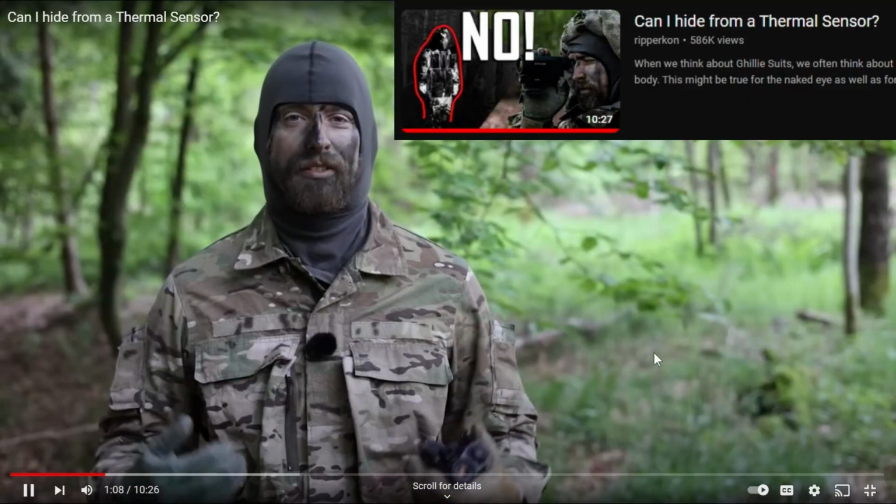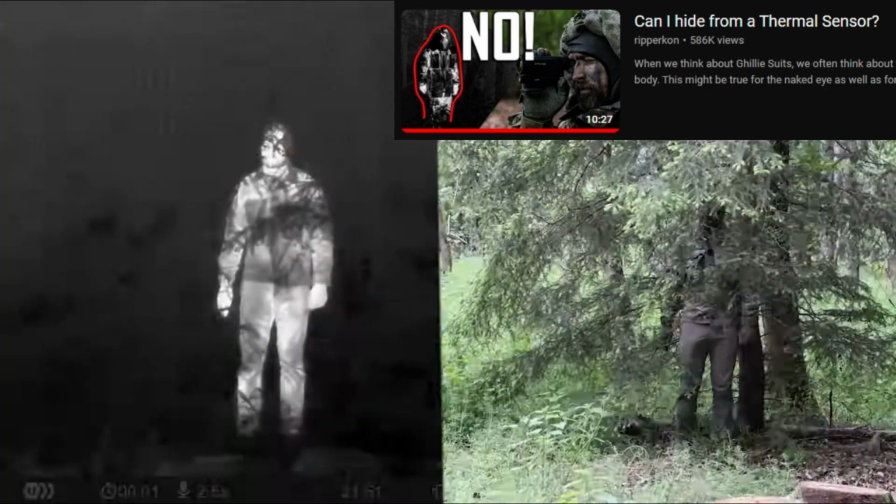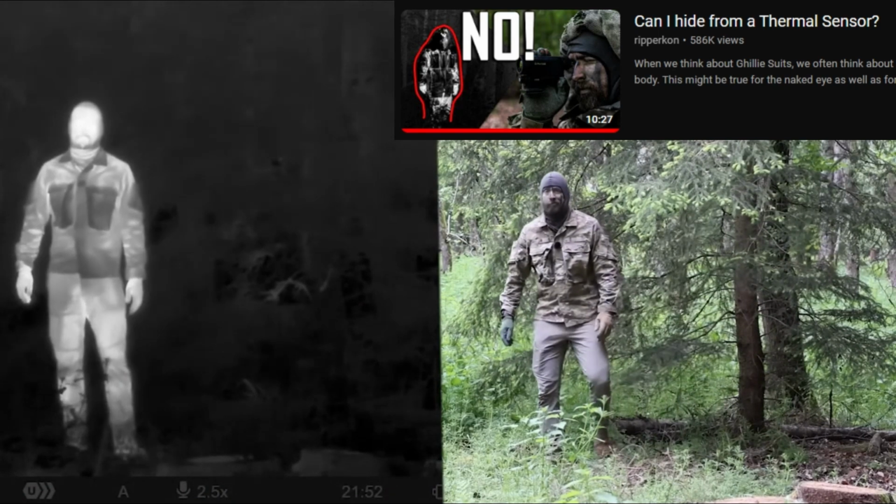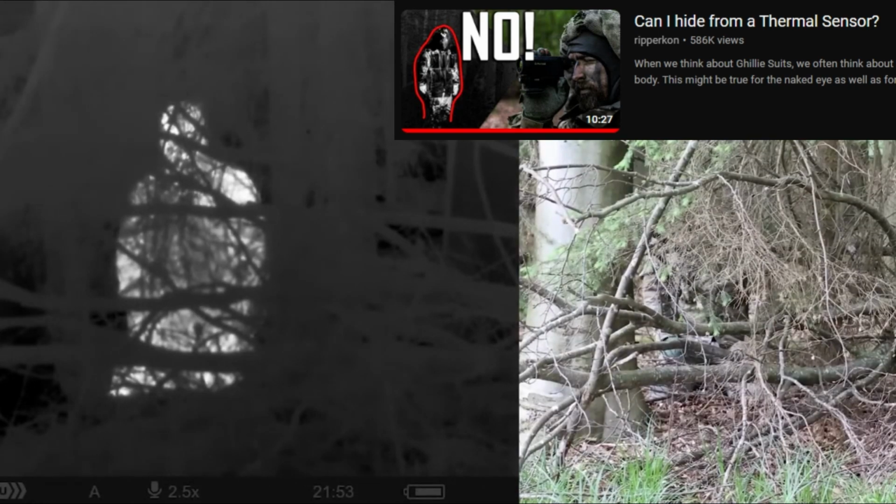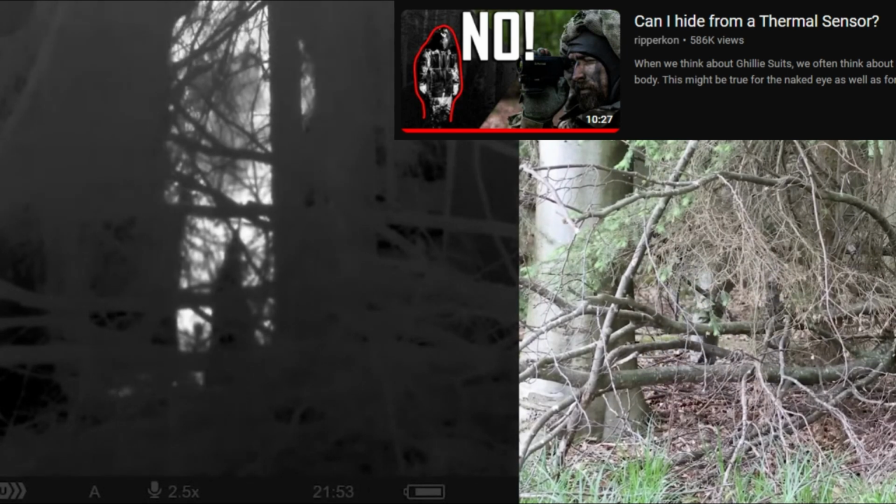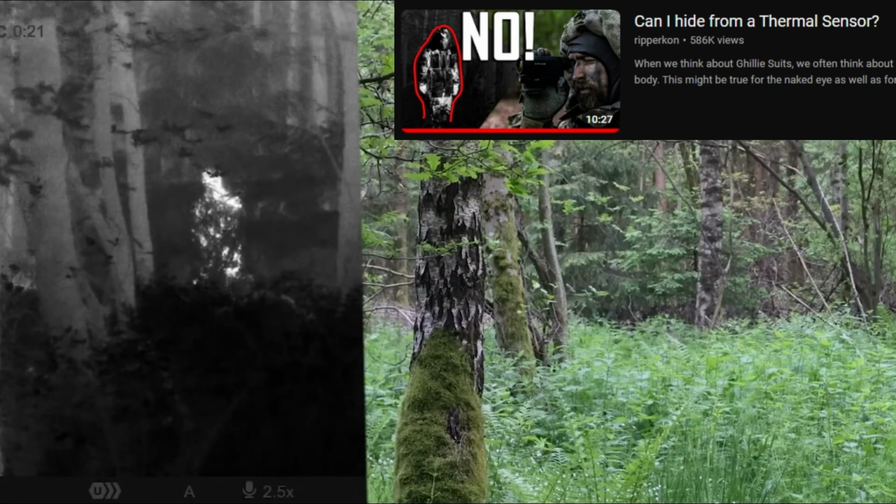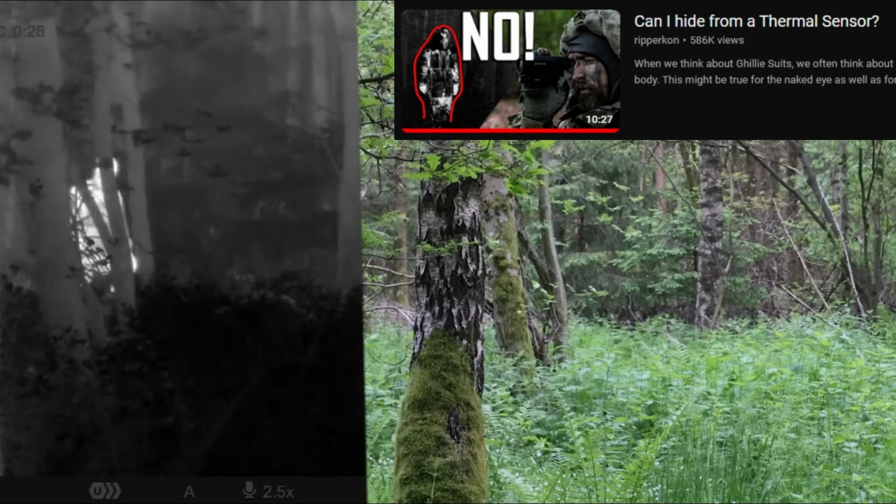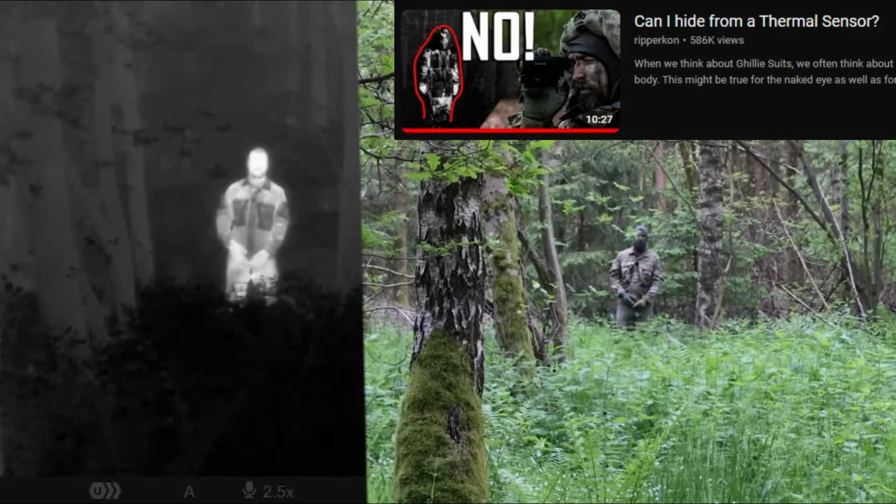Take a look at me standing in a forest with normal clothing. A camouflage uniform is always only a base for camouflage. Of course, a backpack and tactical gear has a different thermal signature, but the arms and the legs remain almost the same. Even with some vegetation in front of me, you can see how easy it is to spot me because of my thermal signature. You can see the fabric which is closer to my body will heat up more than the fabric of the pockets, for example.